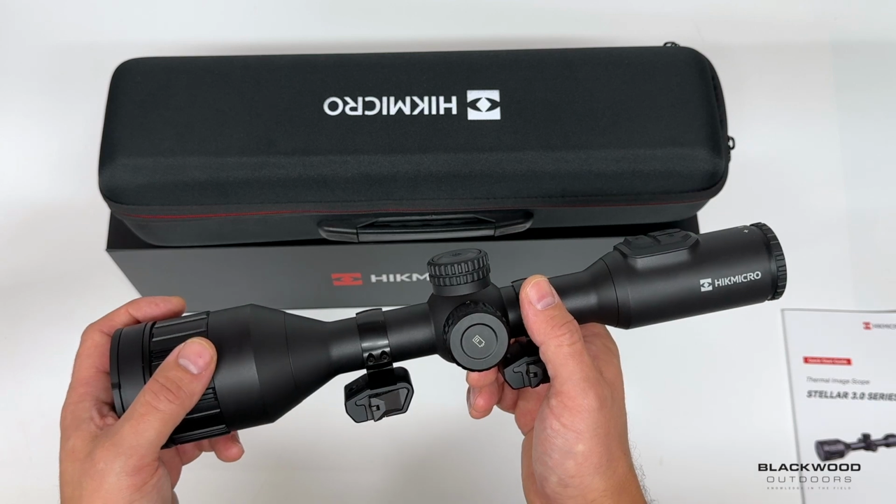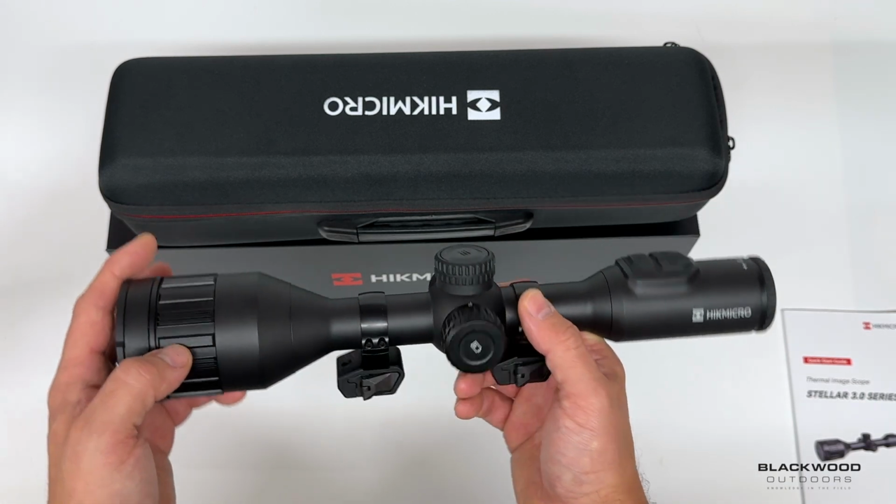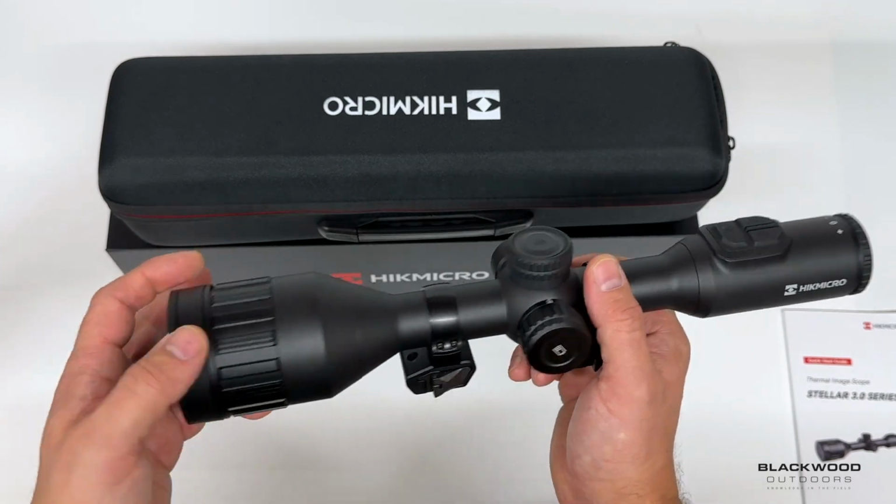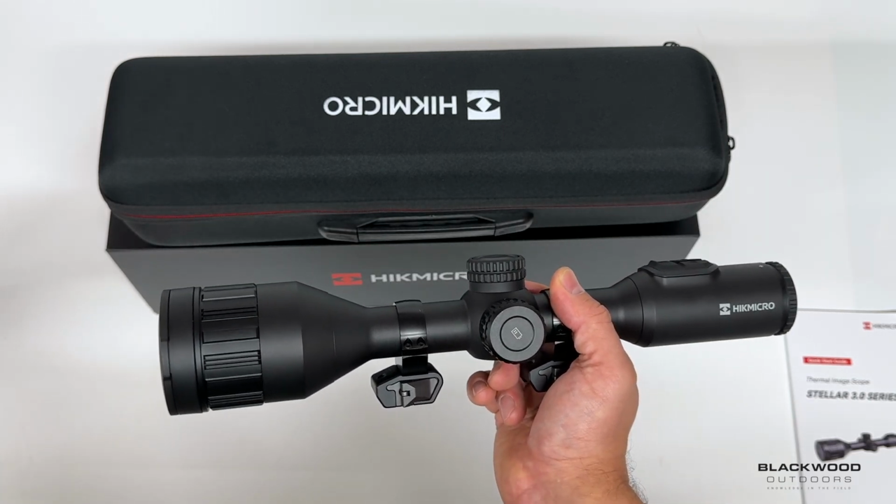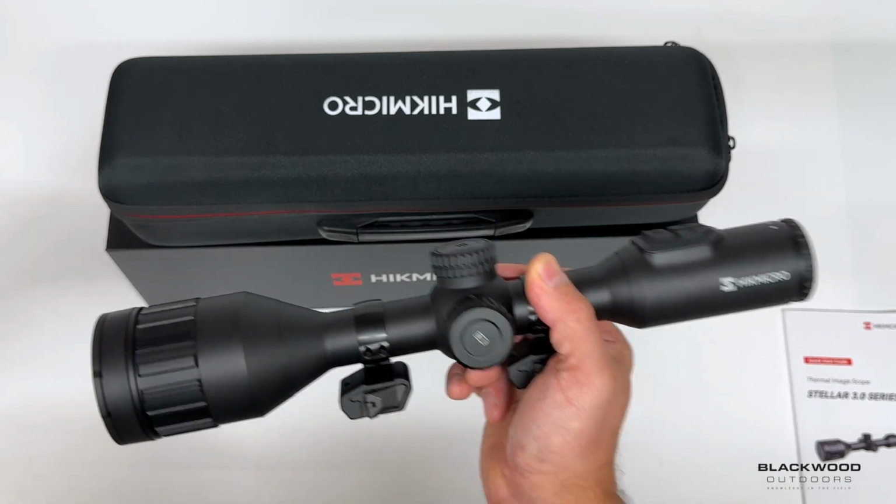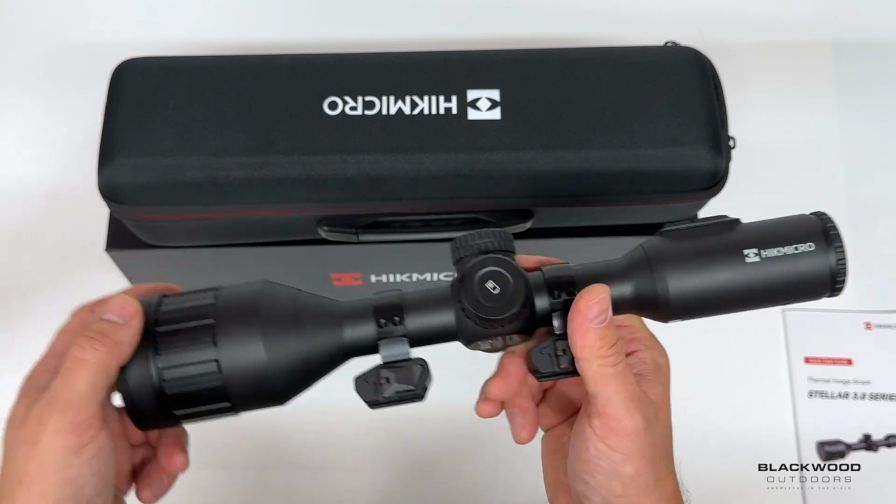Other models I've seen have something that gives a similar detailed image to what this one produces, but they also have a boost mode to drag out and increase a target's brightness so you can find it more easily. So even a couple of different user options would be spot on. If that could be added in the future, that would be great. I've seen it, it can be done.